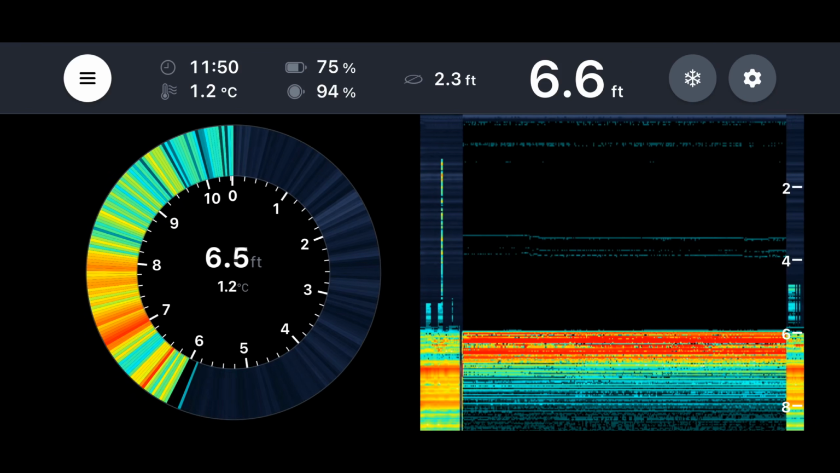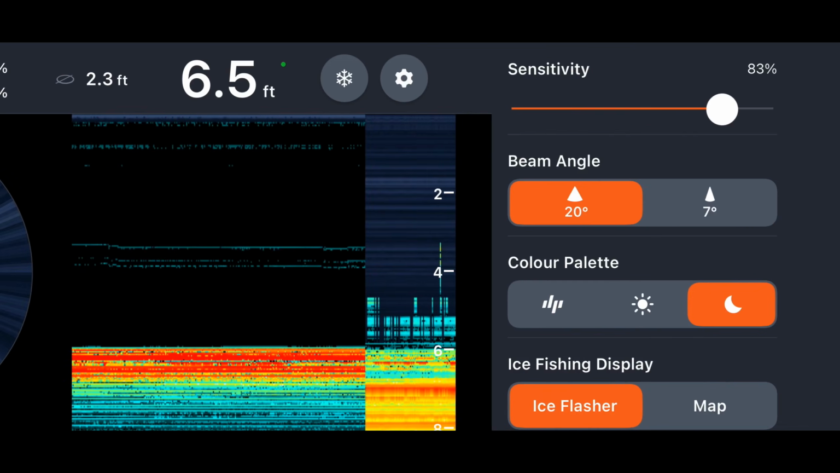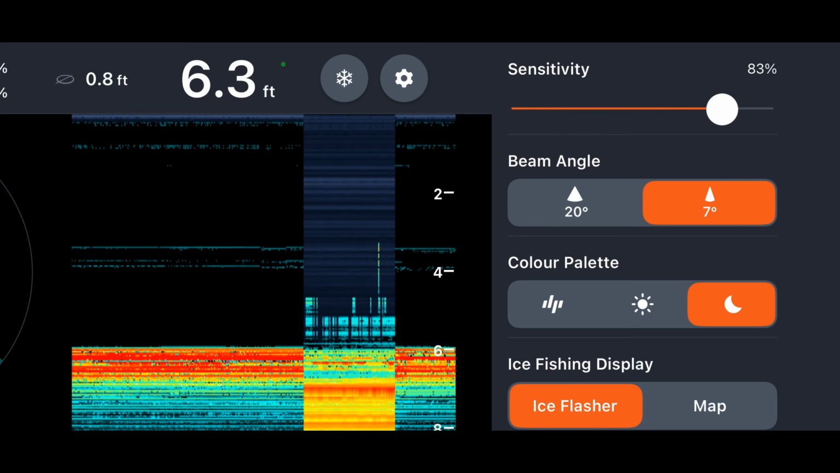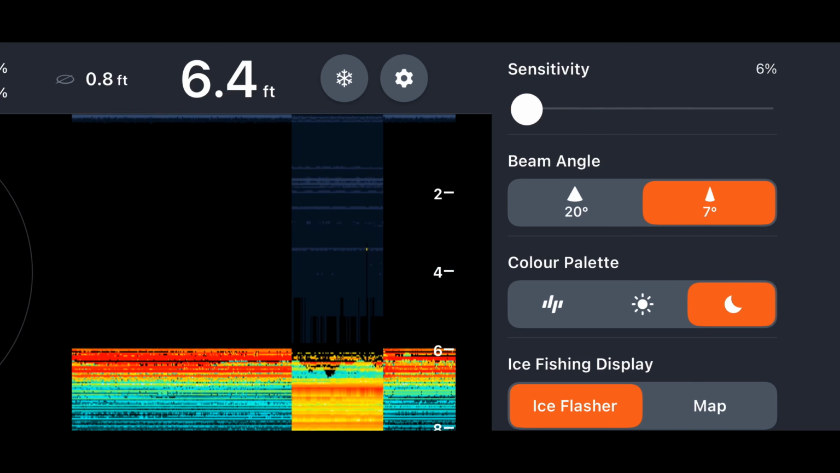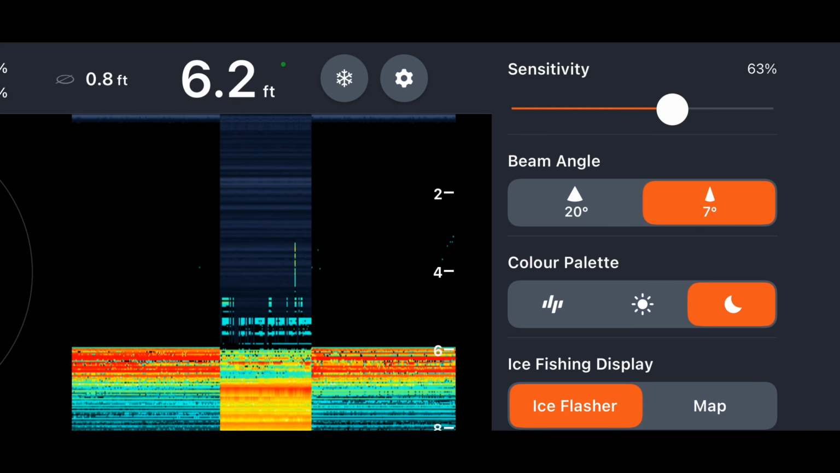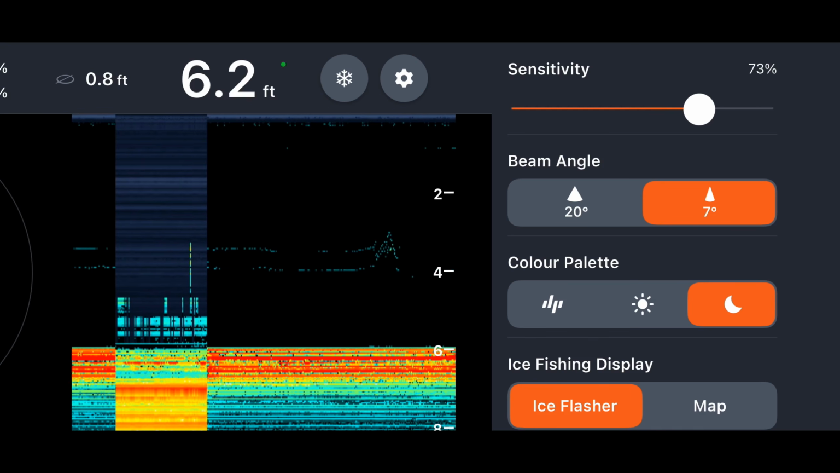Like, it's definitely picking up a lot more interference. I don't think that's your friend in the wintertime. Maybe at first ice. I'm sure if there was a couple inches of ice, you'd be okay. But because of the angle of the beam, I'm going to set it to 7. You can adjust your sensitivity levels right in the app from 0 to 100. So as I said, I'm in 6 feet. I have on just a small hook with a minnow and a sinker. And at 73% sensitivity, this is what it sees.